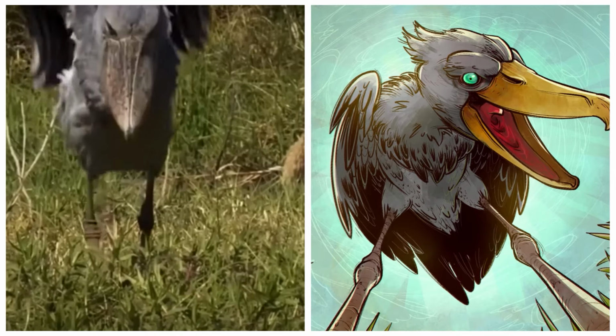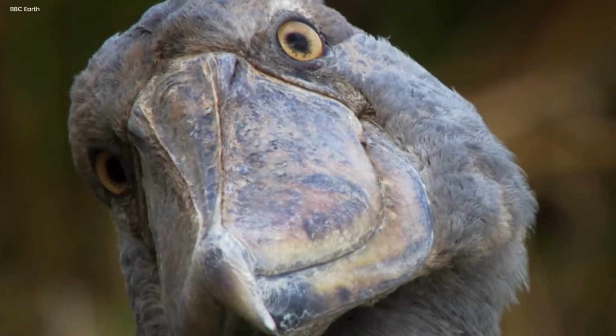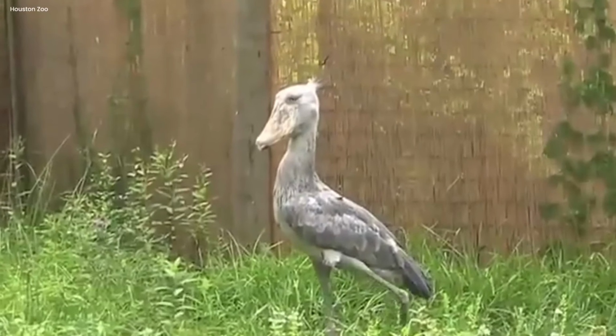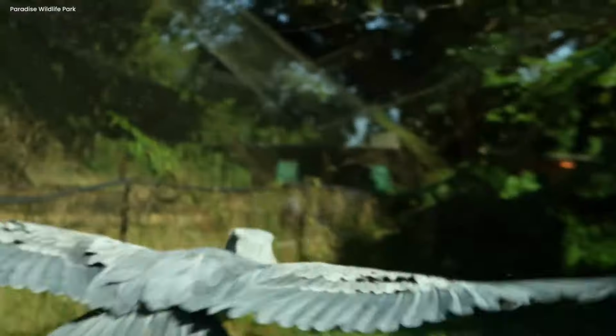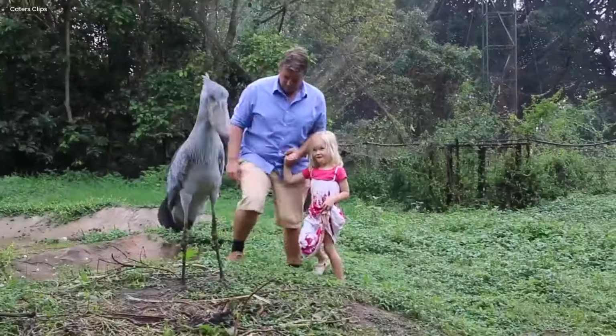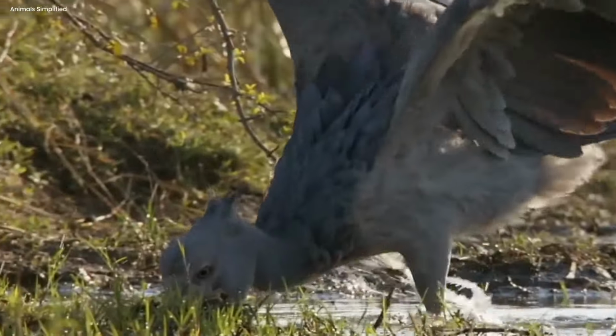Shoebill stork. This bird can either give you nightmares or remind you of a character from a 90s cartoon. No matter what, you'll definitely agree that this bird is extremely scary. It's also called the whale-headed stork and can be found in the wetlands of Central and East Africa. These birds prefer to be alone, which is probably why they're rarely spotted. Unfortunately, they're almost extinct, so they're being kept in captivity until their numbers increase enough to be released back into the wild.